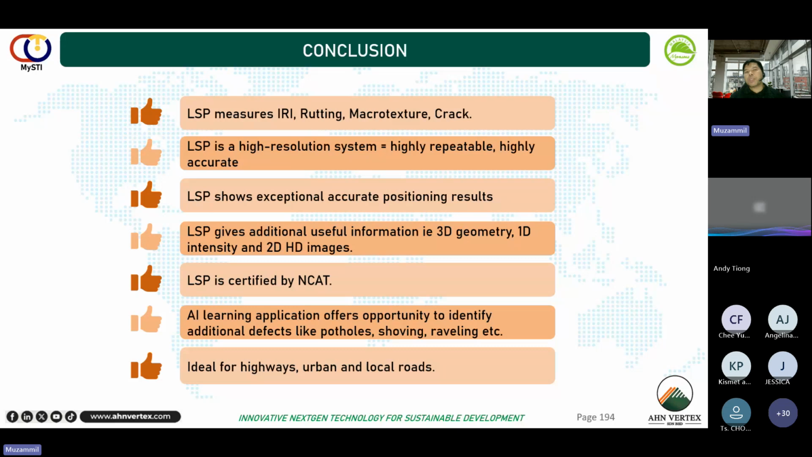So in conclusion, what LSP can do is measure IRI, rutting, macro texture and cracks. Everything that the conventional profiler can do, LSP can do, but LSP is a higher resolution system. The point cloud, if I haven't explained, is 5 millimeter by 5 millimeter, which is really accurate, and the results are highly repeatable as shown in the test done by NCAT. The exceptional positioning from the RTK goes up to 2 centimeter level accuracy, which is very helpful, especially in pavement condition assessment.